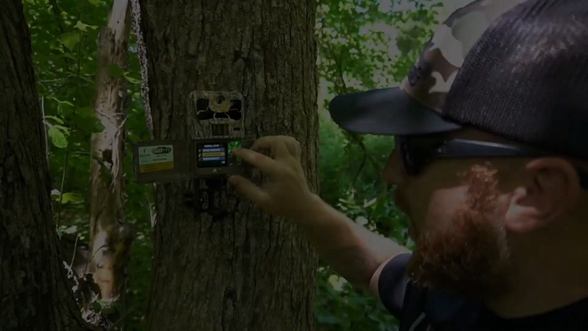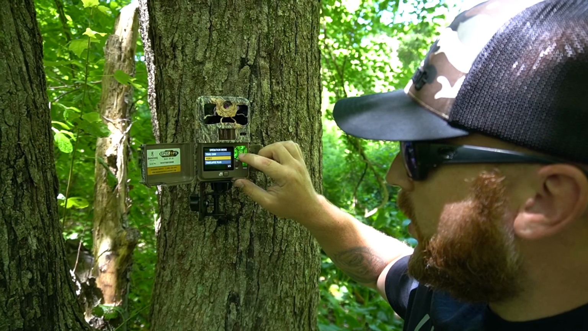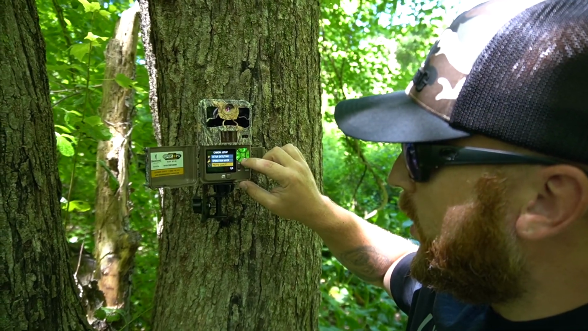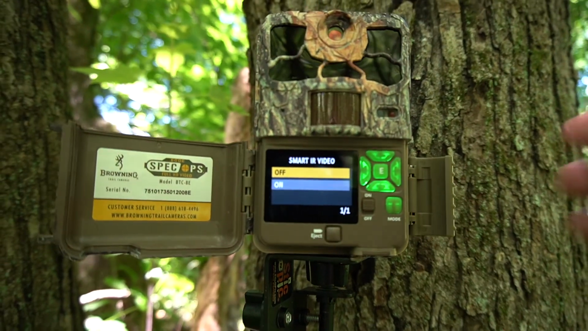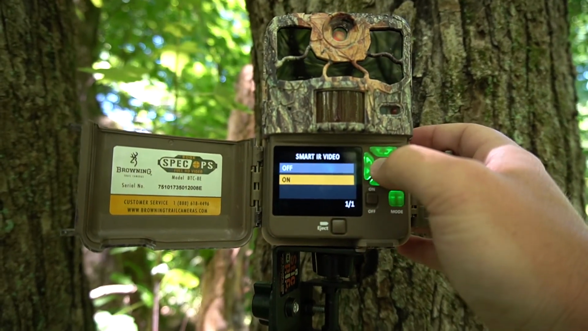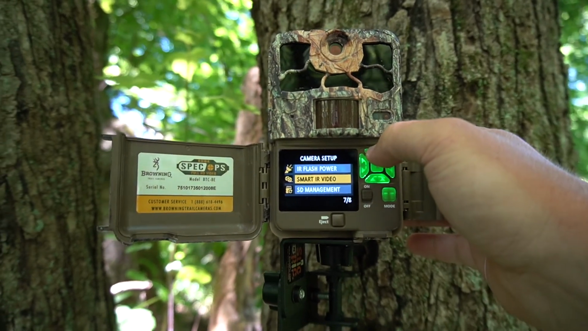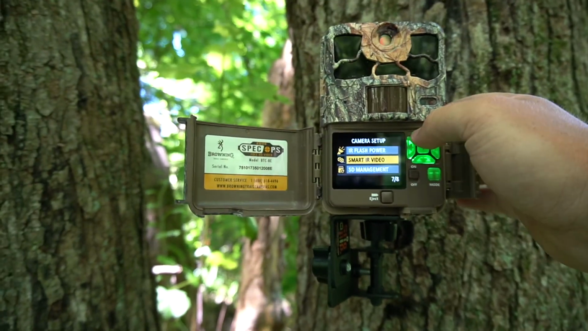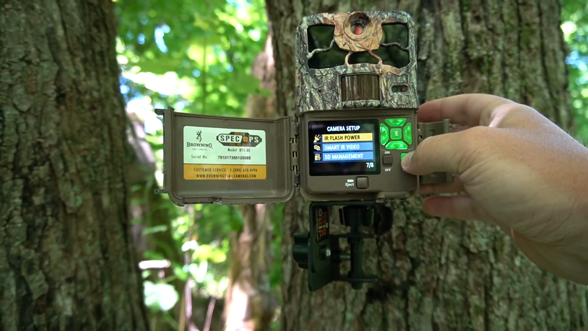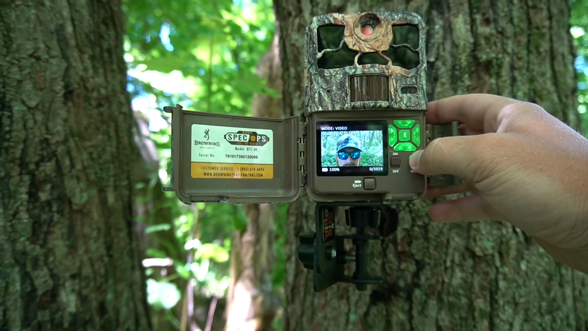Camera setup, operation mode. We're going to go to video, video length. We're going to turn smart infrared video to on. So what that's going to do is keep the camera on as long as the deer's in front of it. So we're going to try that. It's the first time for me trying it, but let's see what this says.